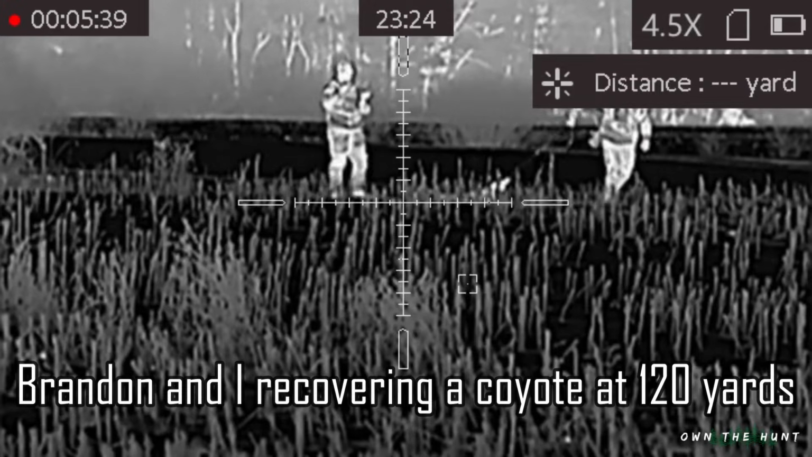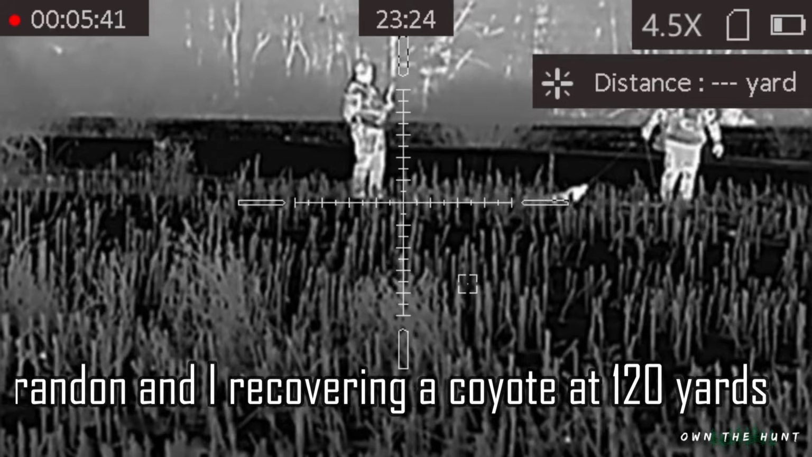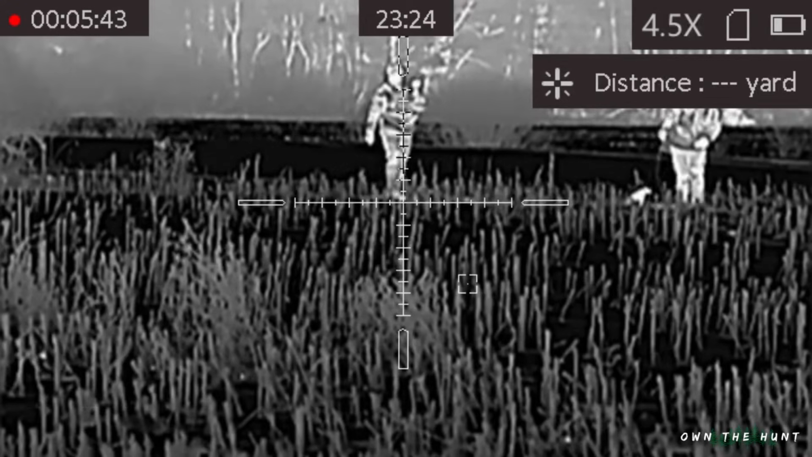This scope does have a front focus ring here that lets you dial in your focal image, and they also have a rear diopter focus ring here as well. Both work really well. This one on front is a little tight, a little snug, and with gloves on, it could be kind of hard to get at. I know there are possibly some 3D models on the market that have a throw lever on them. So if that's something that's a big deal to you, you could look into that.